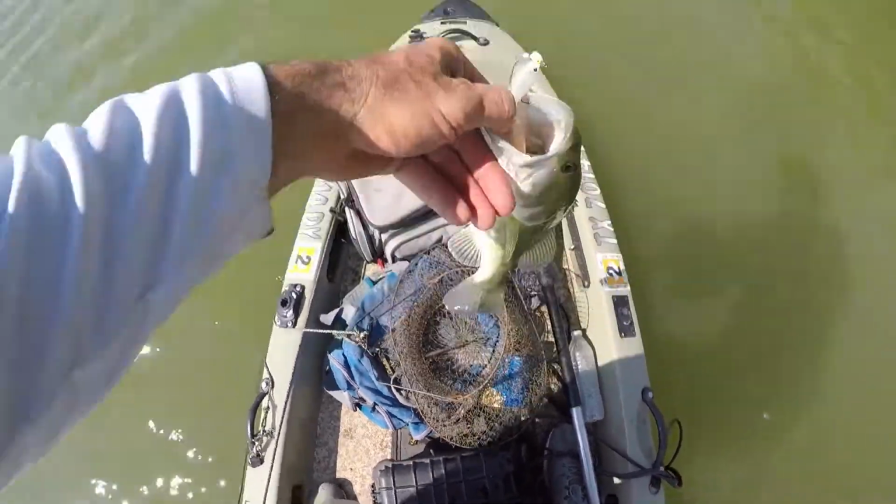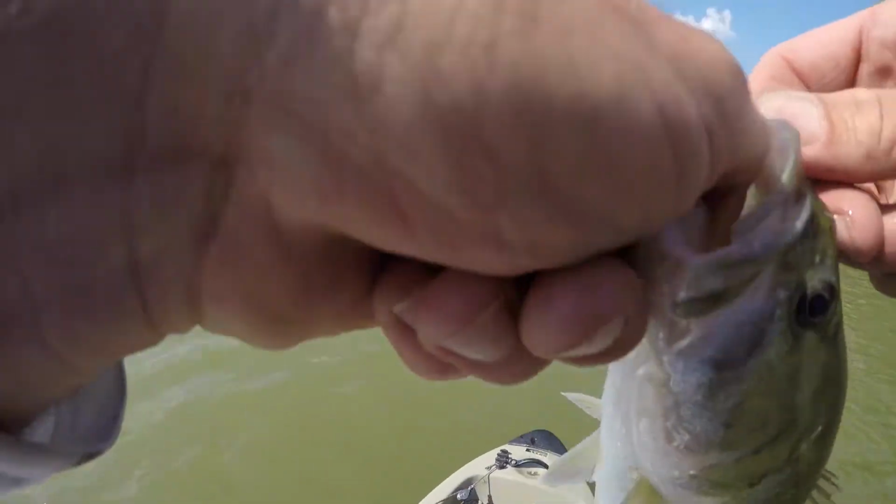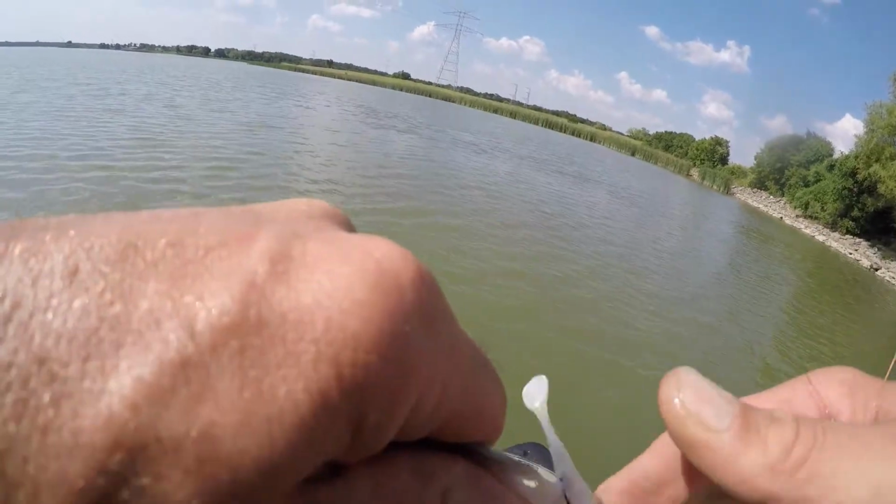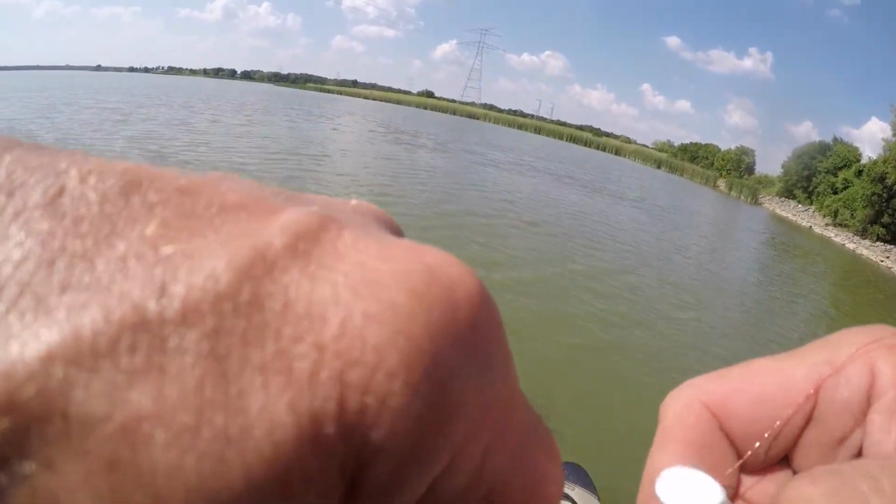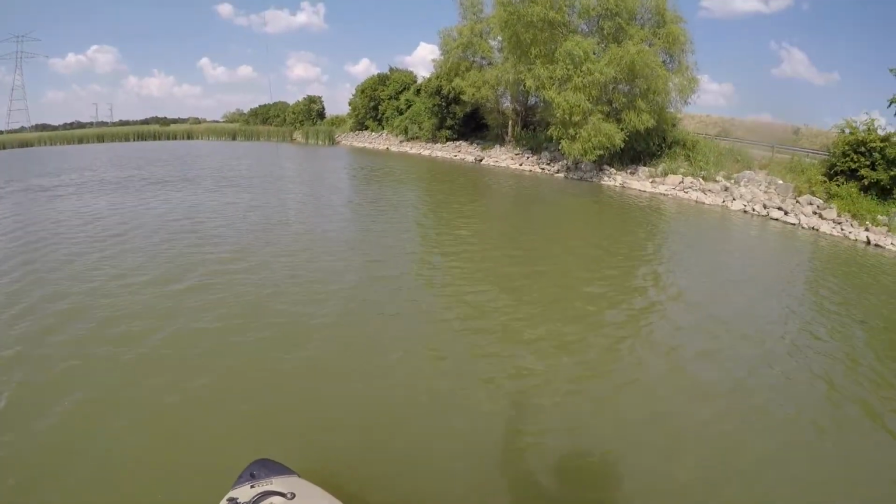Now, I'm not that selfish. If some kids come up here, oh man, I'd sure share this spot in a minute. You know, I look at it like this. I've got a boat. I can go to the whole lake. That's why I hardly ever come over here in my boat. If there's people, I don't.